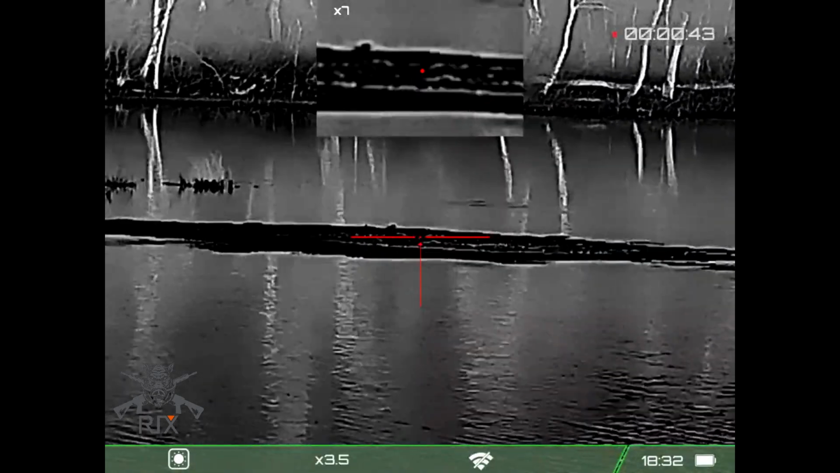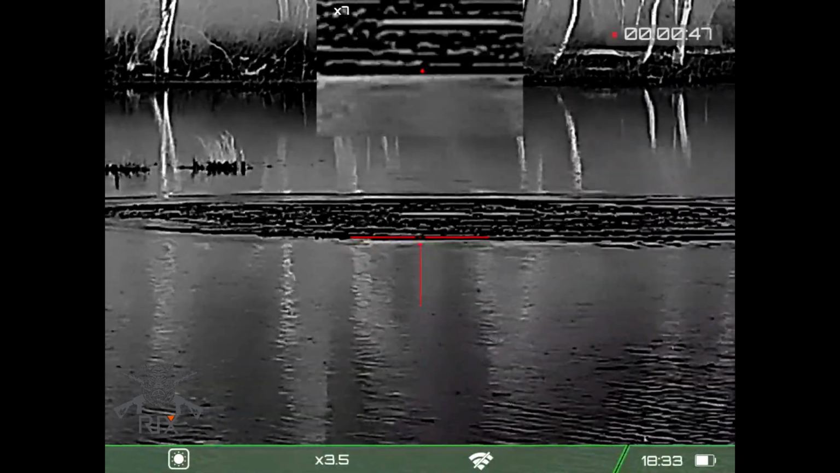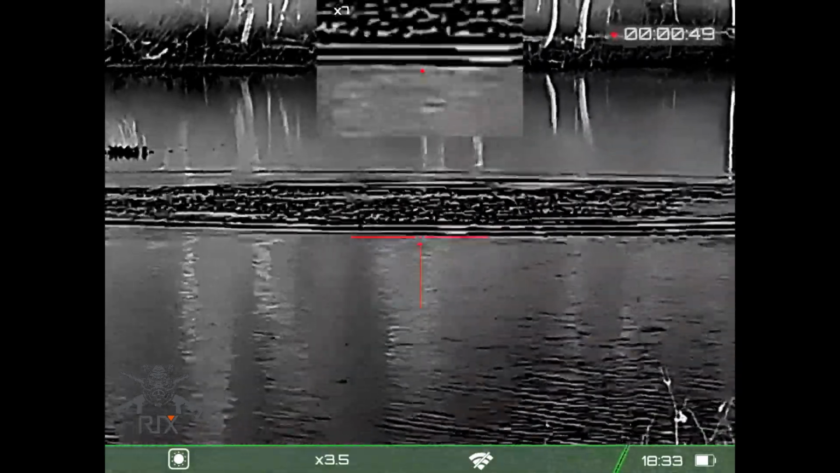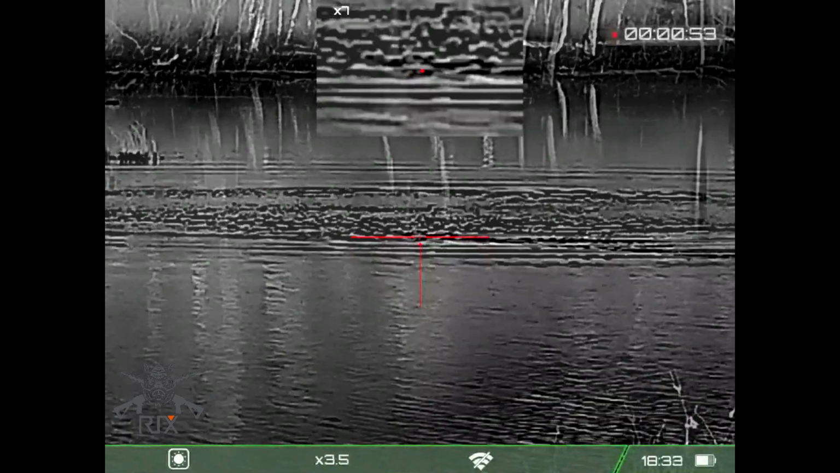That looked like a good shot, but I don't see a body. And I don't see evidence of a body. However, when I analyzed the video, I thought this was kind of neat. Here we are in slow motion.